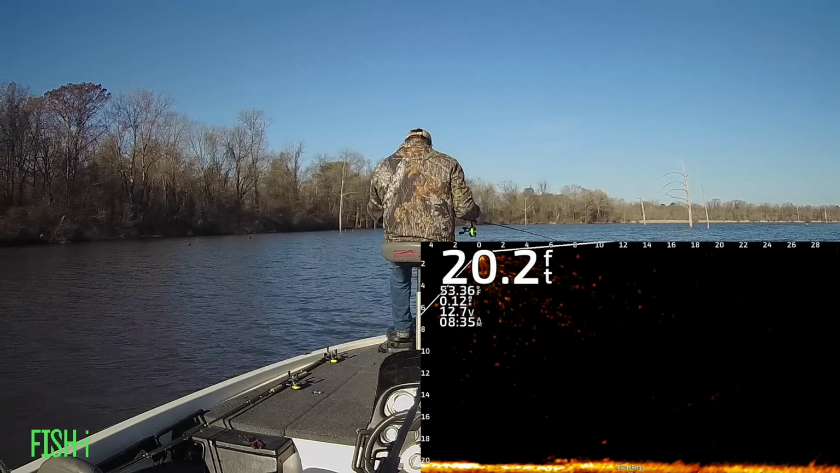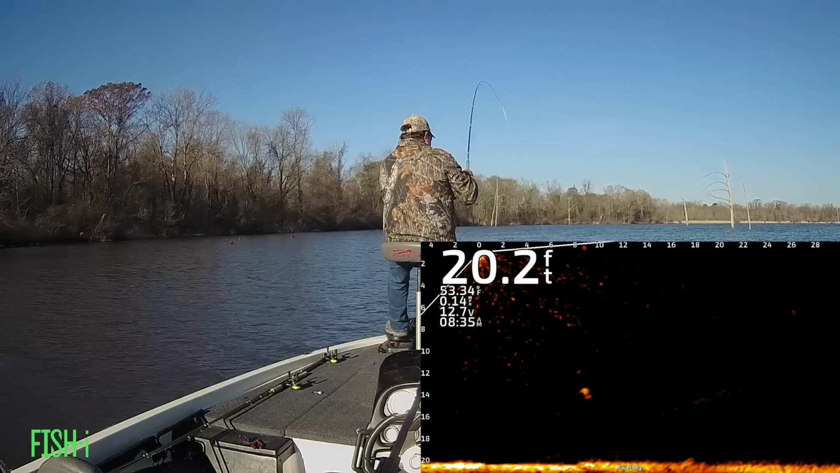There's a couple more crappie on the bottom. Really all you can do is just lay your jig on the bottom right there by them and see if they'll hit it.